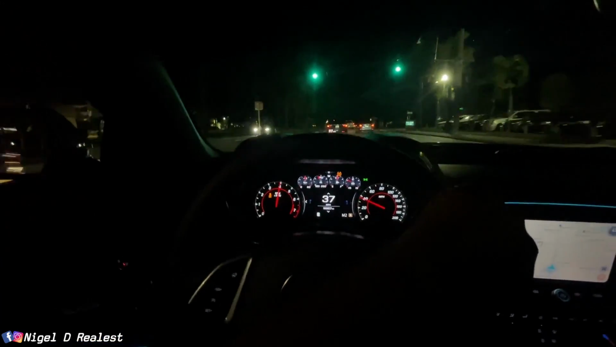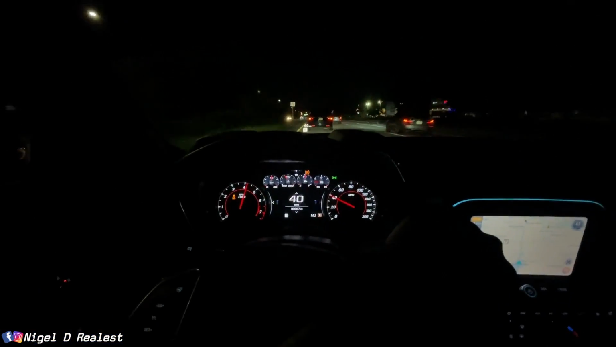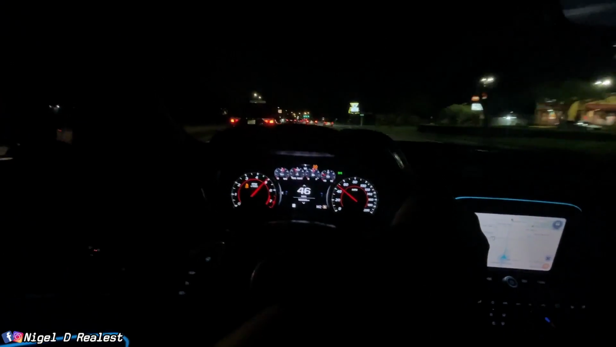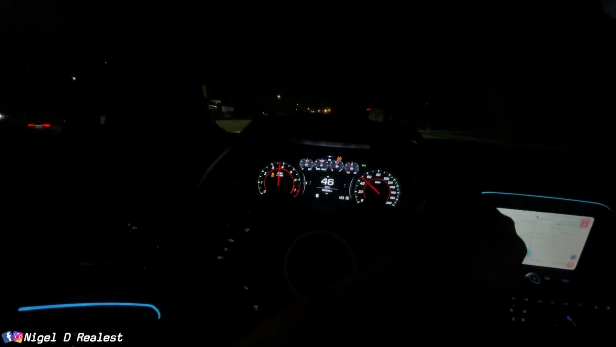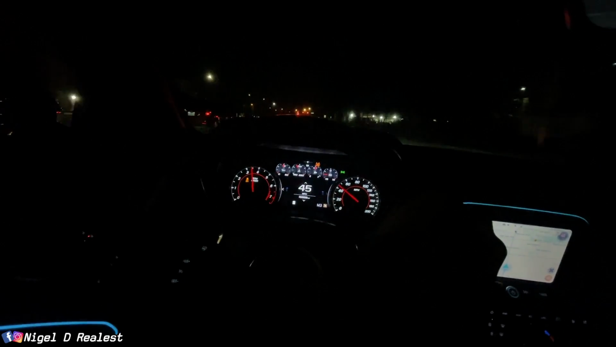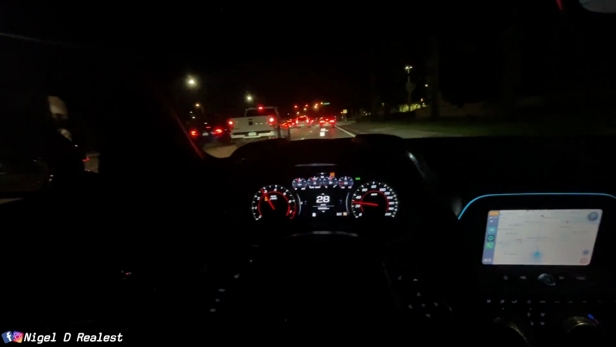Never heard the supercharger this loud before. The car is in Sport 1 right now, and I think those modes, for some reason, I hear the supercharger louder than in the race mode. I don't know, man. Chevy always has their own special tuning of everything, man.